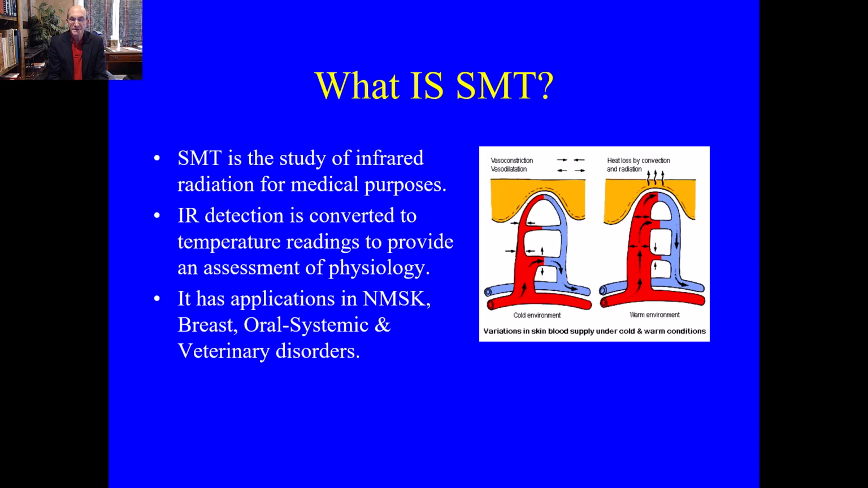What is scientific medical thermology? Scientific medical thermology is the study of infrared radiation for medical purposes. Infrared detection is converted to temperature readings to provide an assessment of physiology. It has applications for neuromusculoskeletal, breast, oral systemic, and veterinary disorders.